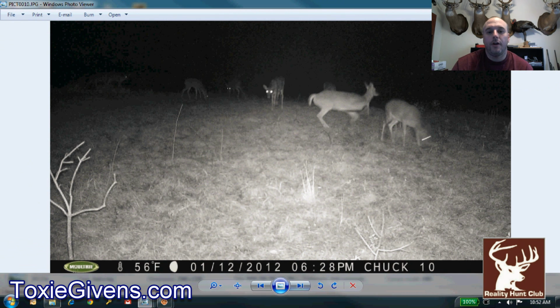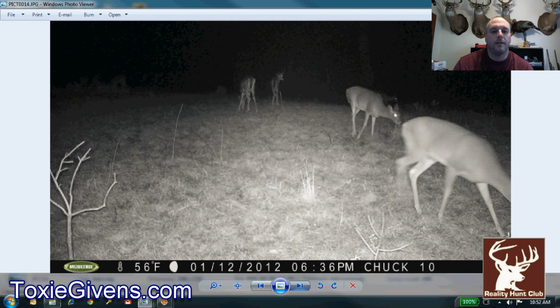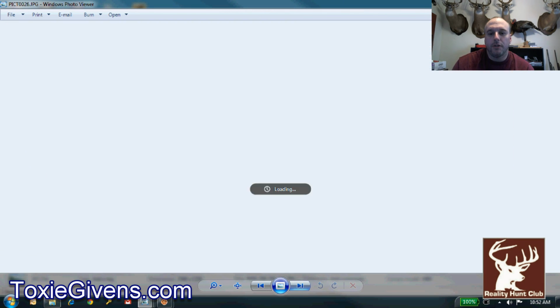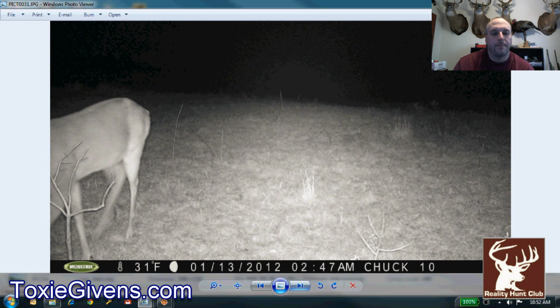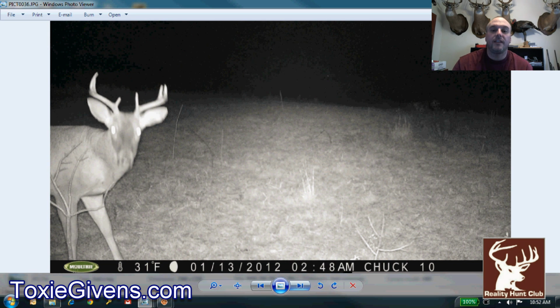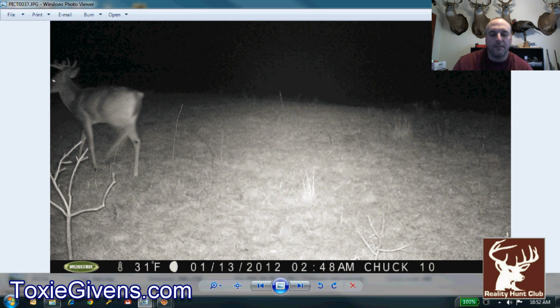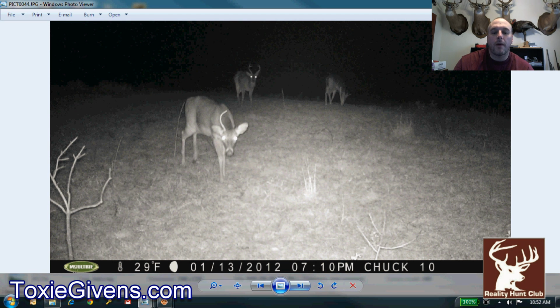Alright, once again, ton of does. This is one of our fields where we had our soybeans. We're going to have soybeans and peanuts this year. And a bunch of does. And here's another nice 2.5-year-old. He's got potential. I wonder if those brow tines are going to stay like that. If they stay like that, he'll be easily identifiable. And there's our 3 amigos I was talking about earlier.